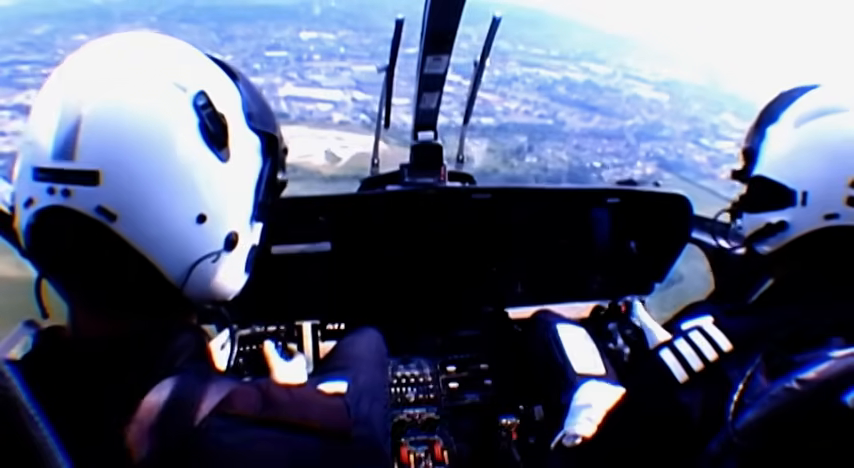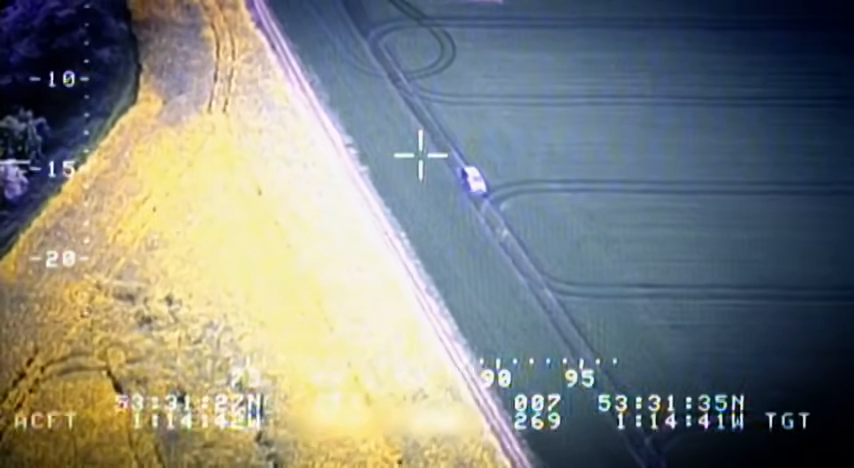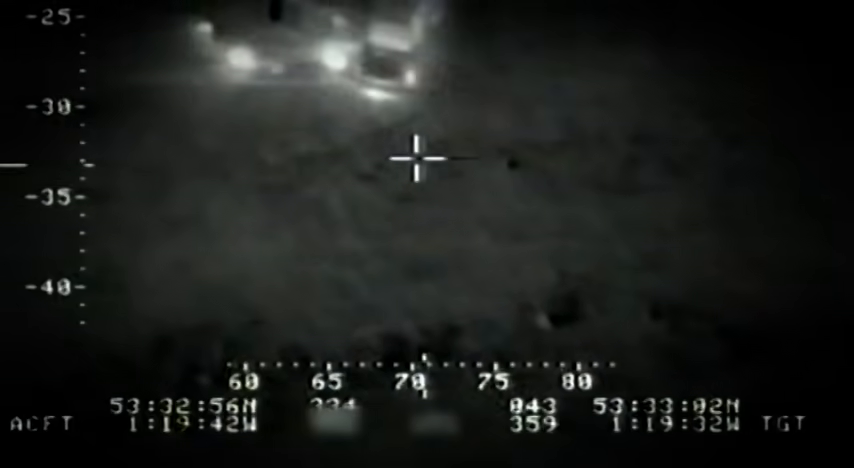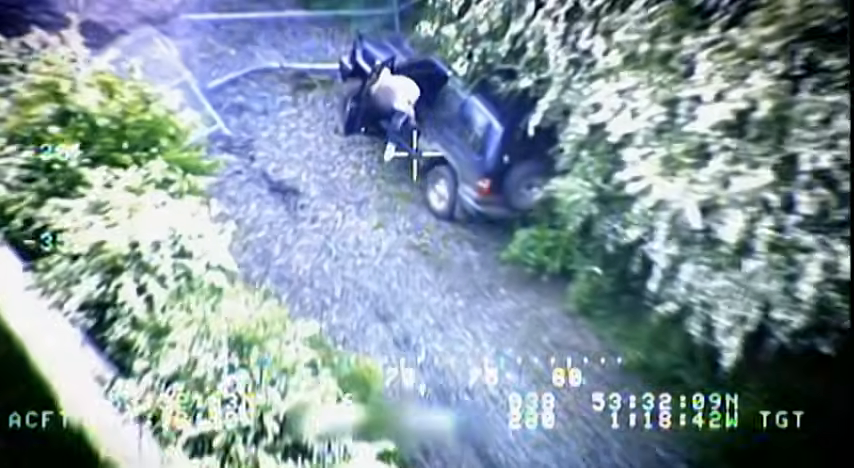In the 4 years I've been in air support, the number of pursuits has declined greatly. And I think part of that is because of air support. Car crime still occurs, cars are still stolen, but the frequency is definitely reduced.